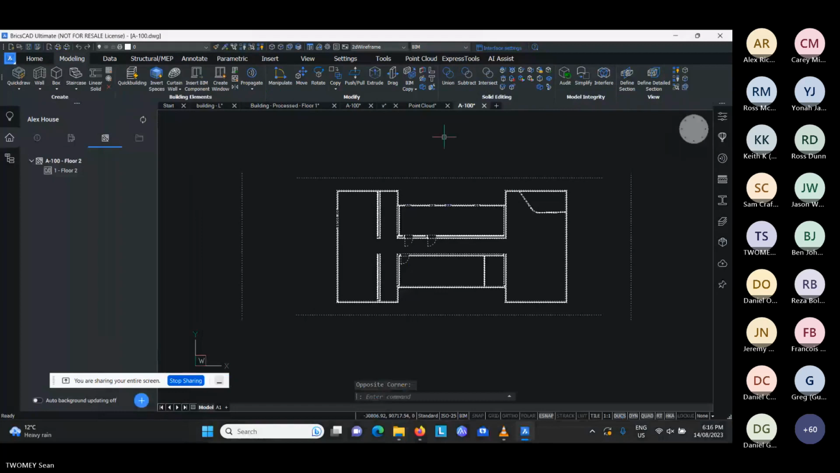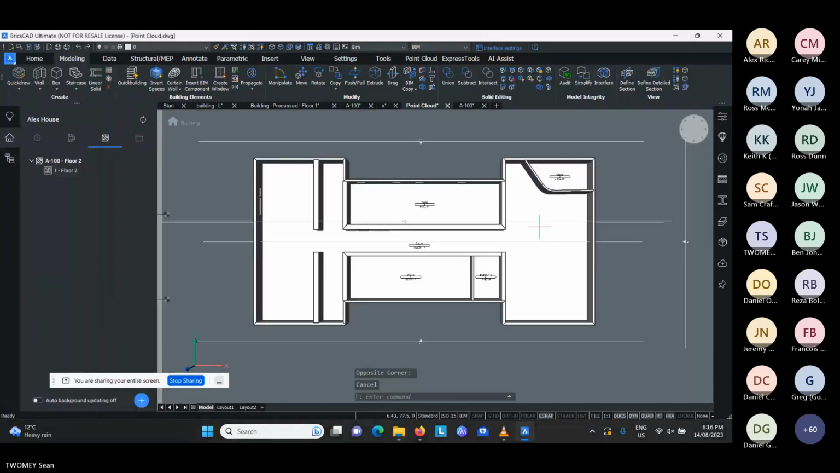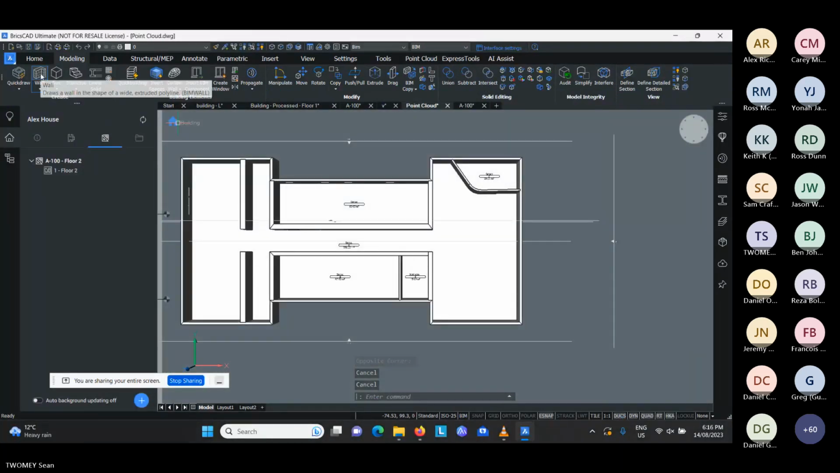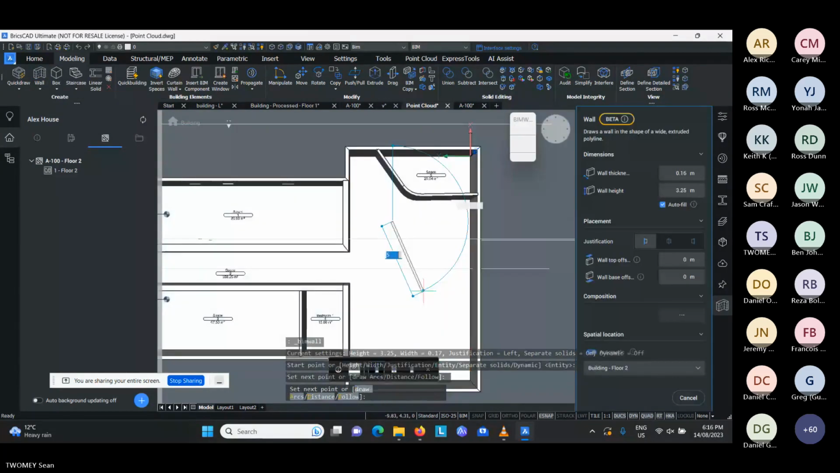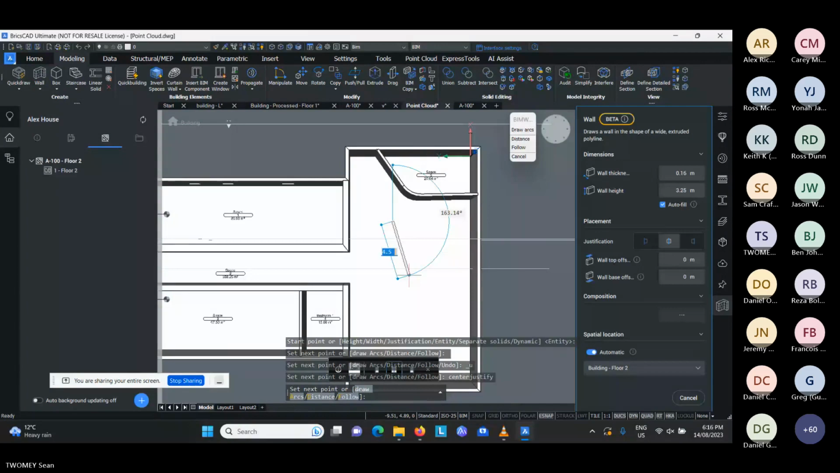So if I was to go back into here and let's click on that wall command again, I'll do something really silly. I'll just draw some random, okay, not that silly. I'll draw some random wall here.